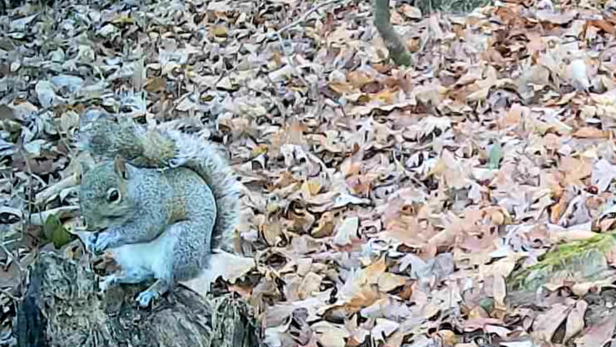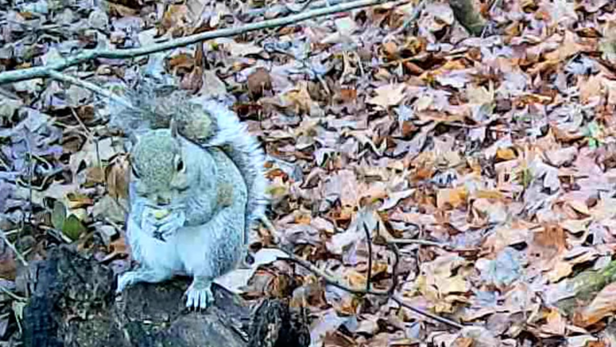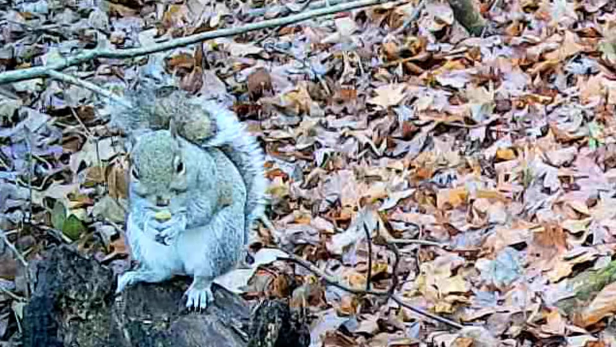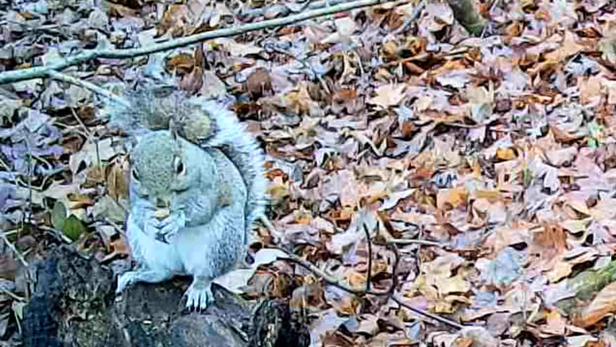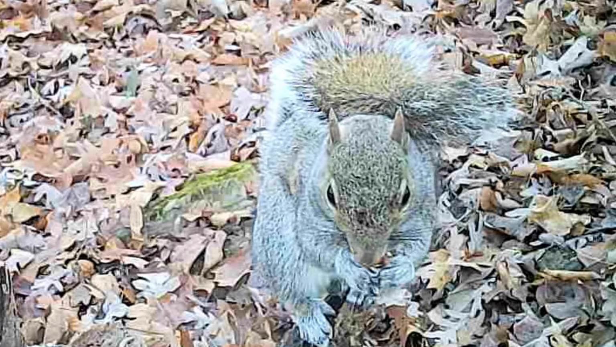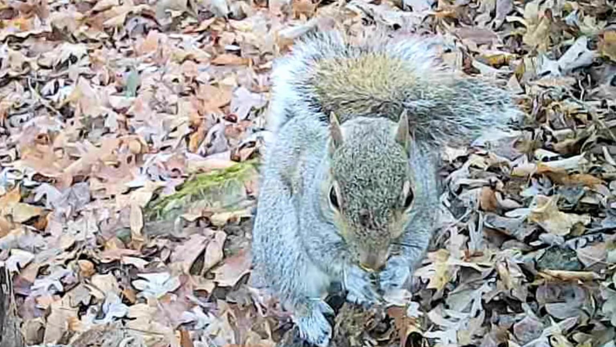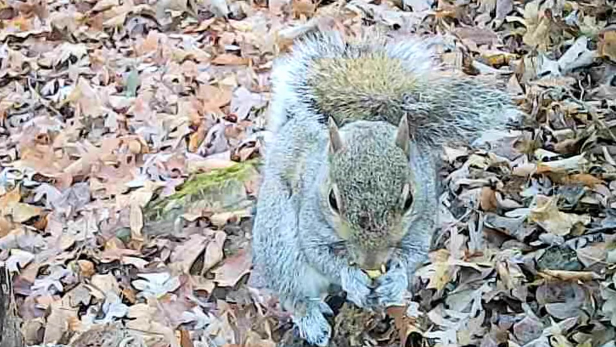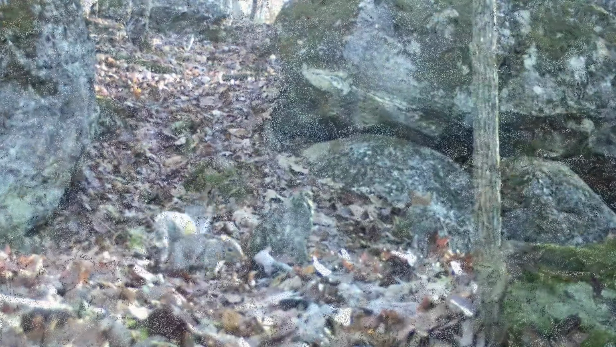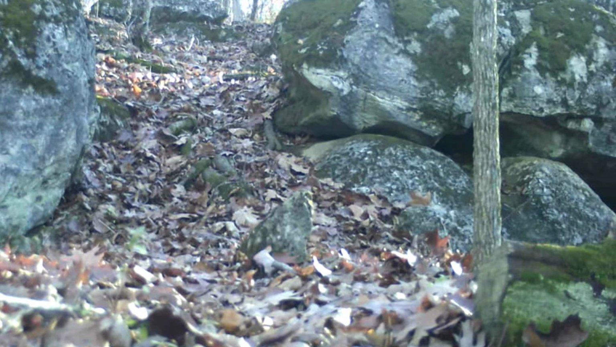They love this little stump. Just like to get up and sit on it and eat. Little fat squirrel there, ain't he? They fatten it up good. And boy, they can go through a nut. It don't matter, acorn or walnut, hickory nut, they'll go through it. And this is all I filmed down to cut this week that tripped the cameras, a set of squirrels playing.